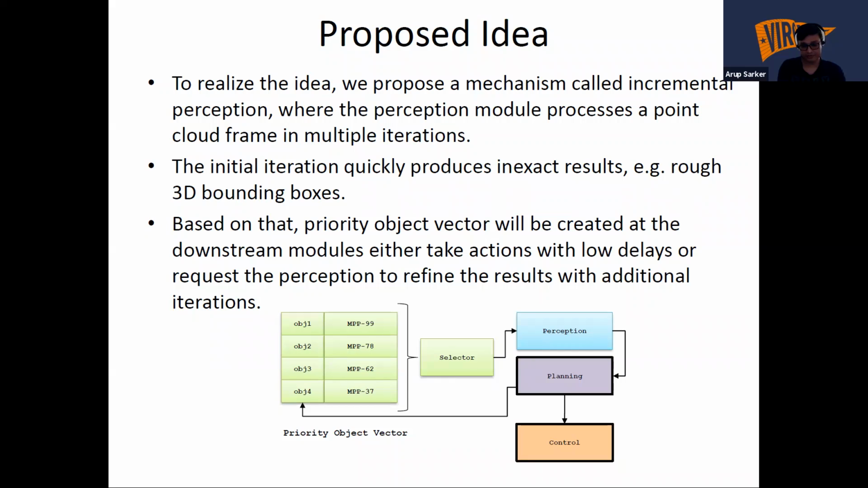So there will be a selector, a module which will choose the frames and the other parameters from that specific perception.